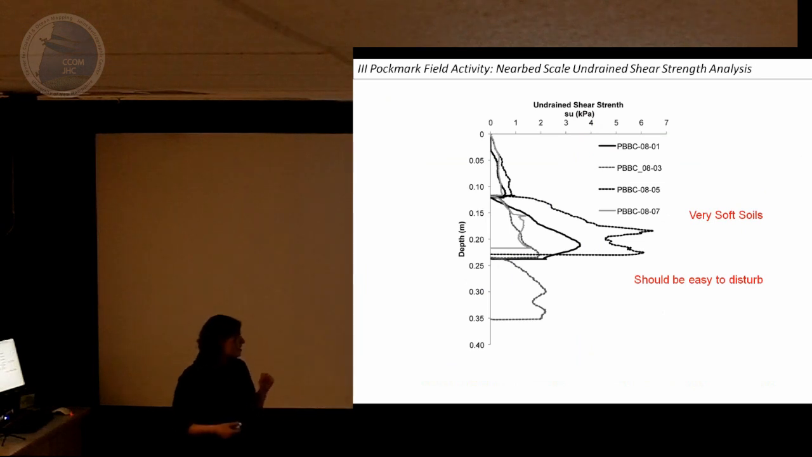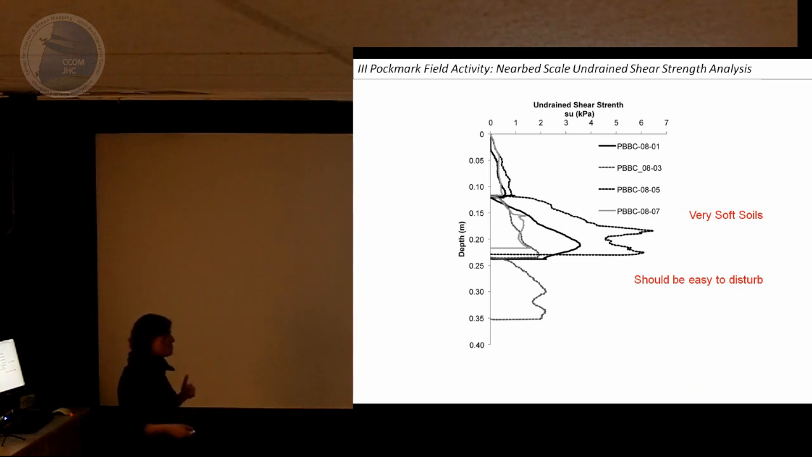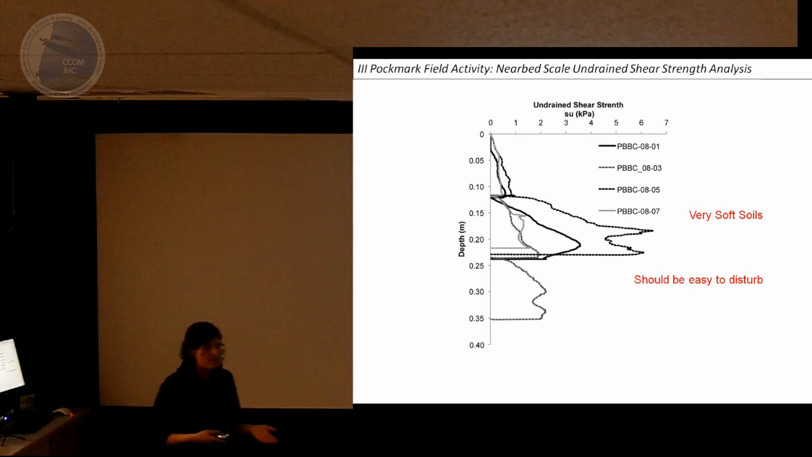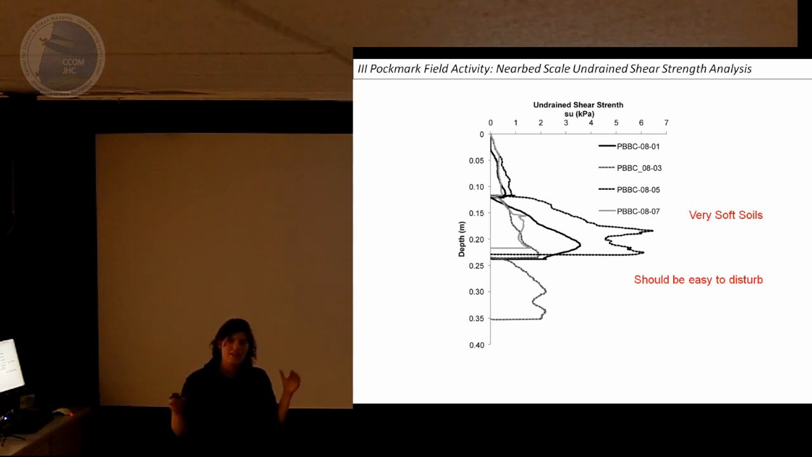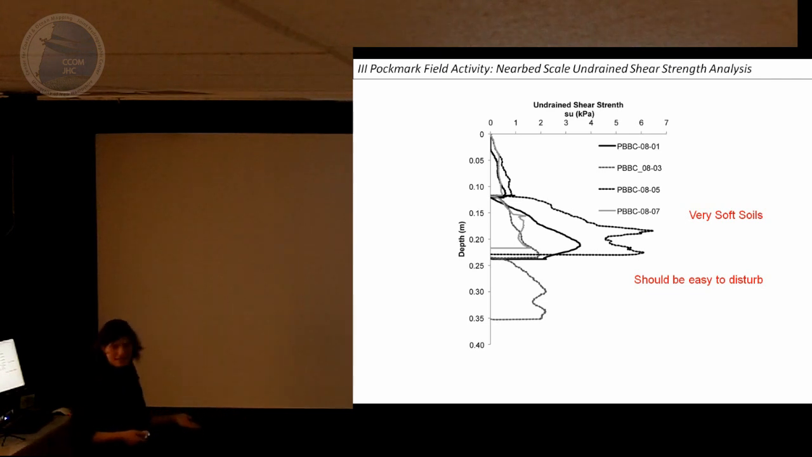We're looking at the undrained shear strength of the near bed sediment. These values are in kilopascals, and there are no values that exceed 7 kilopascals. That's very weak. That's essentially strengthless fluff sediment. And so we would expect these pockmarks, why don't they fill in?